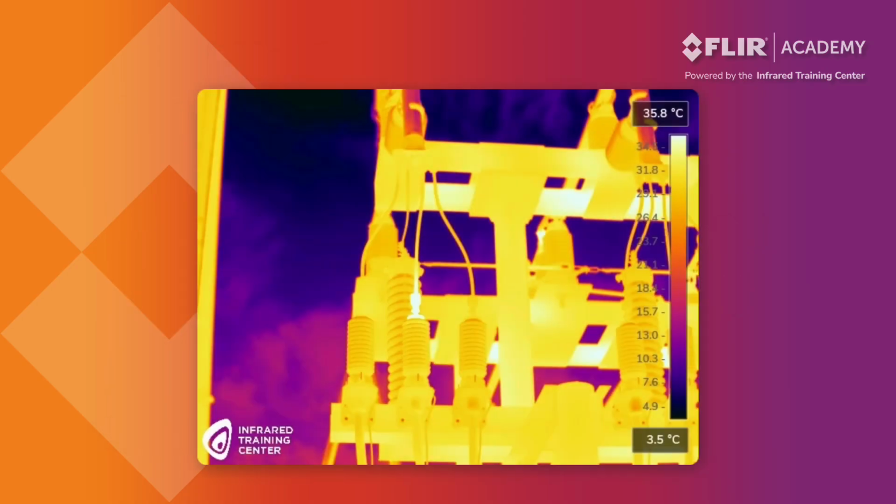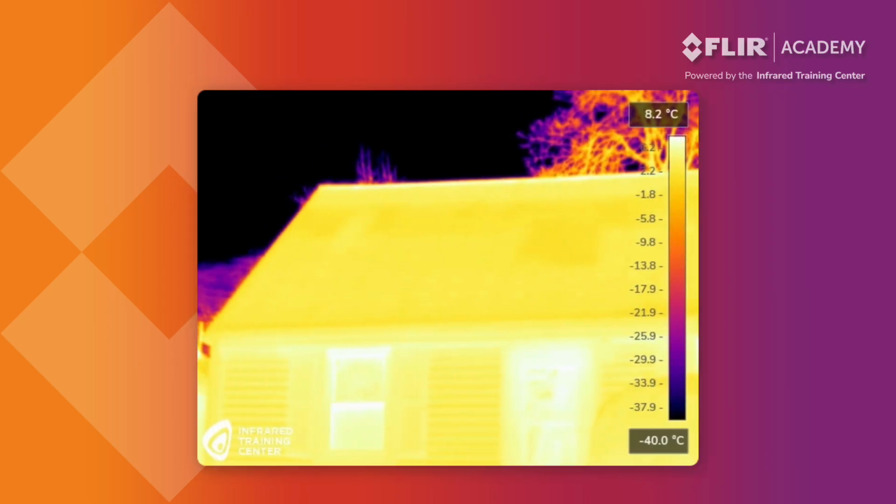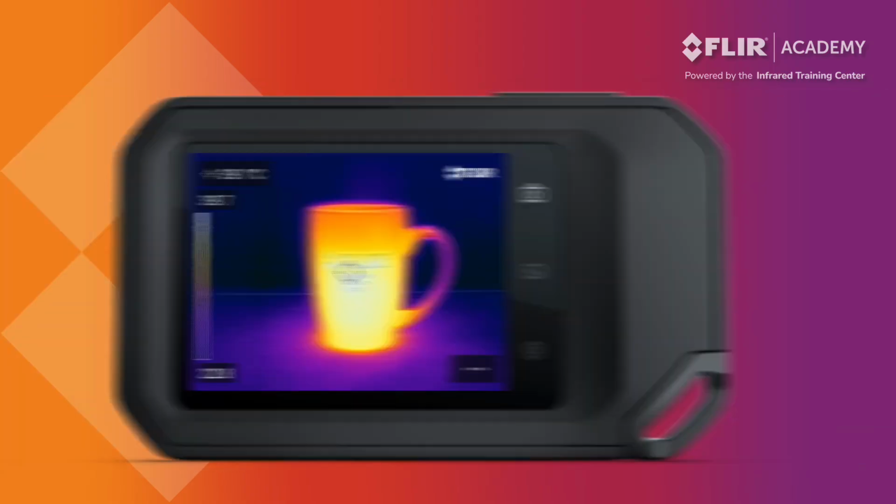Thermal tuning is the process of changing the temperature scale in the camera. This is called adjusting span and level. Modifying the scale changes the brightness and contrast of the thermal image, helping you better identify thermal anomalies on the target. The camera is typically set to automatic adjustment mode by default.